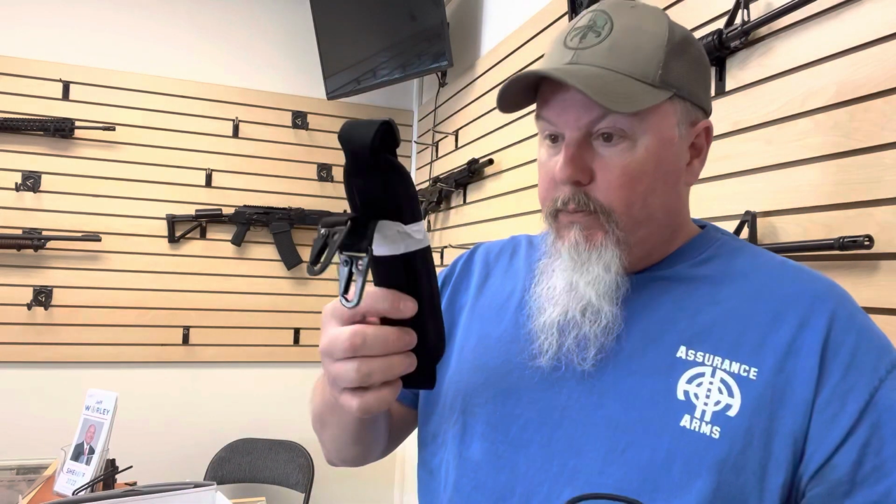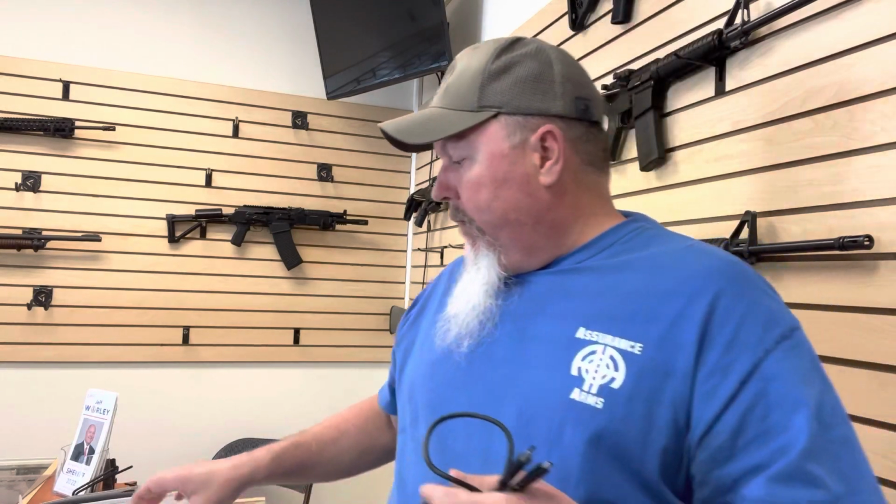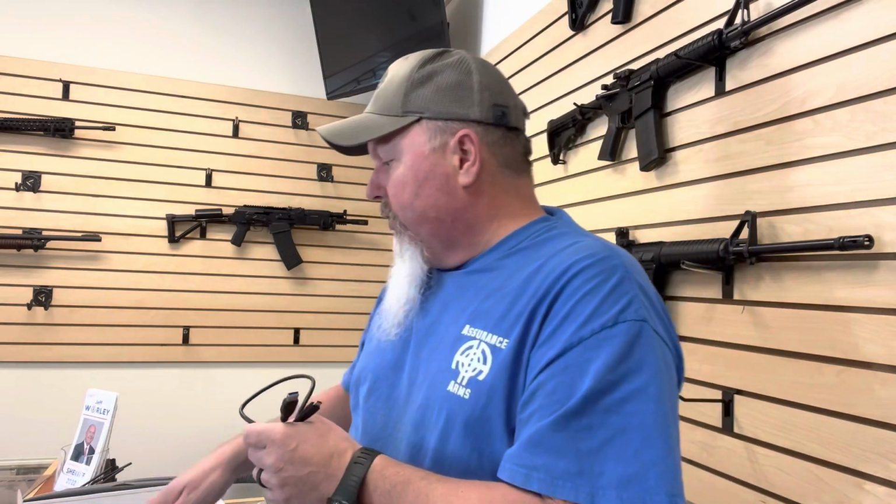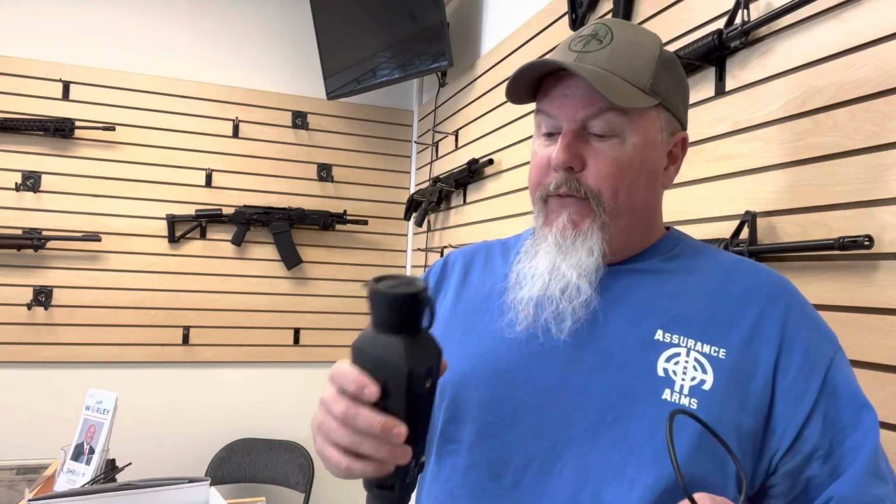It has a strap for the bag here. There's just a whole slew of accessories. It's got different types of plugs for different things if you have to plug it straight into a wall somewhere. But overall, it's a really sturdy unit. I feel like this would last you a lifetime.